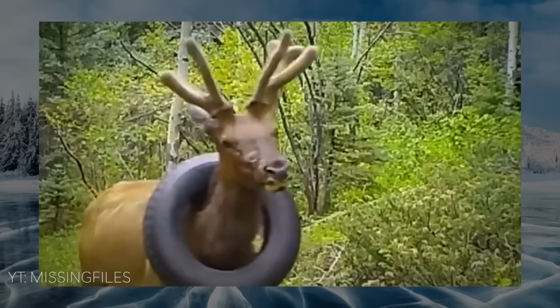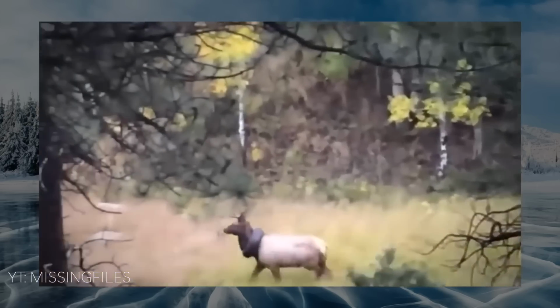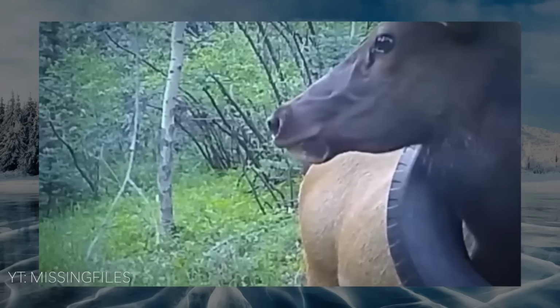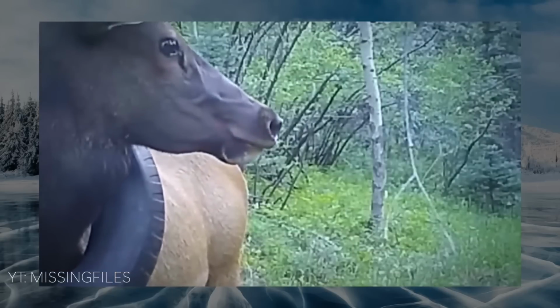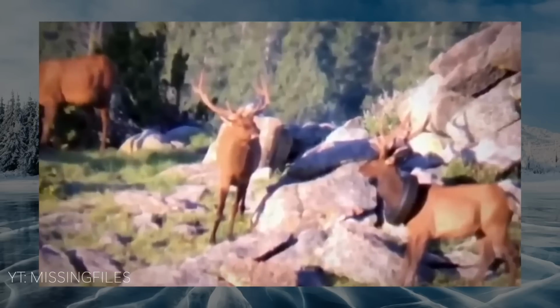This next video is pretty crazy. Environmentalists immediately started looking for the elk known as the elk with the tire around his neck after his discovery was first reported in 2019. This elk would occasionally appear on trail cameras, including this one used by hunters. So much so that it took them 2 years to pinpoint the elk's exact location.